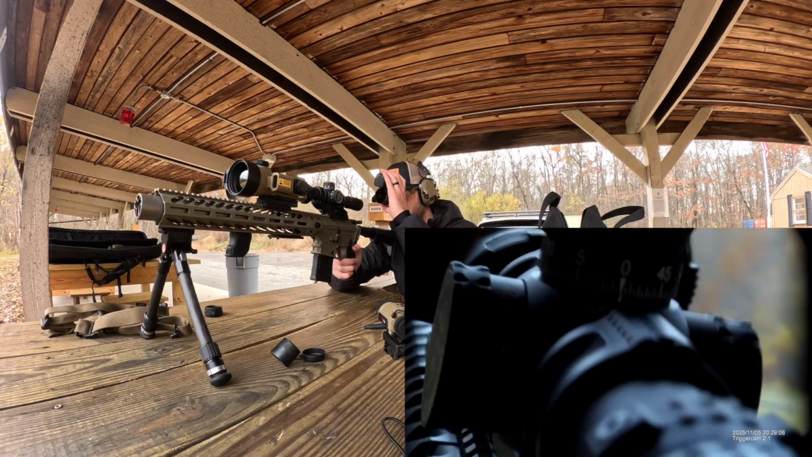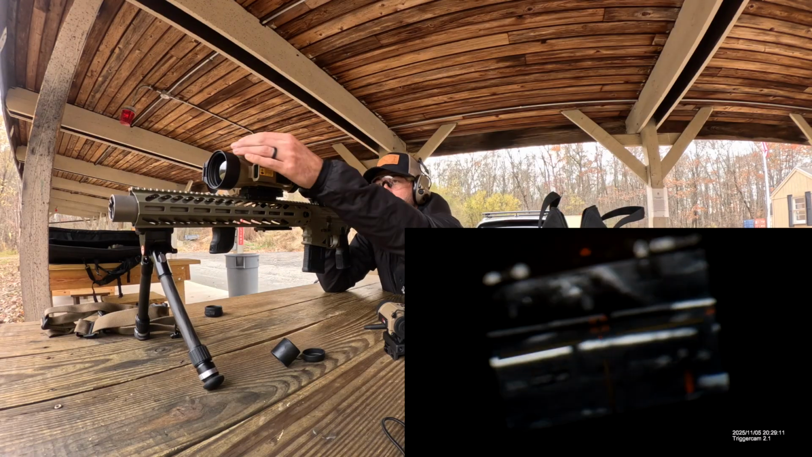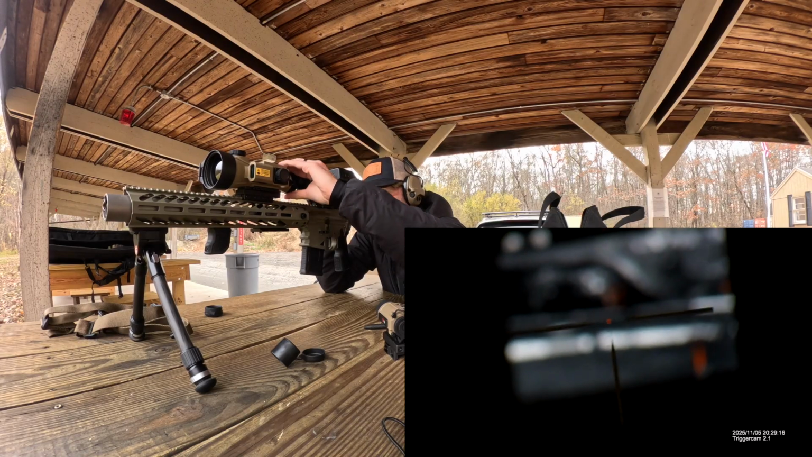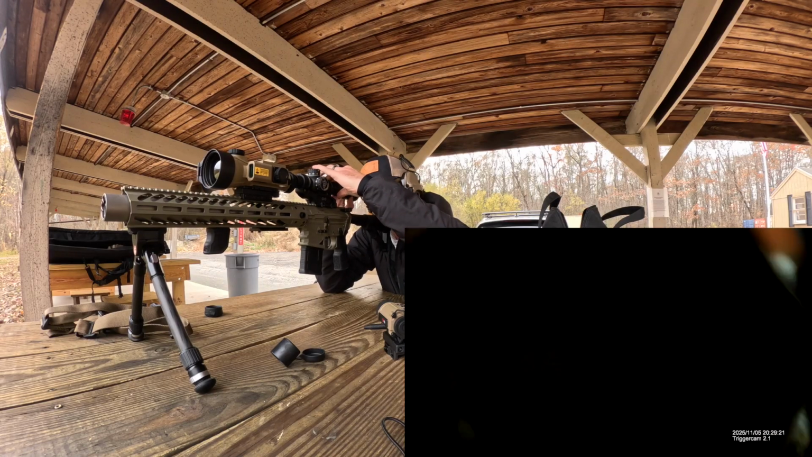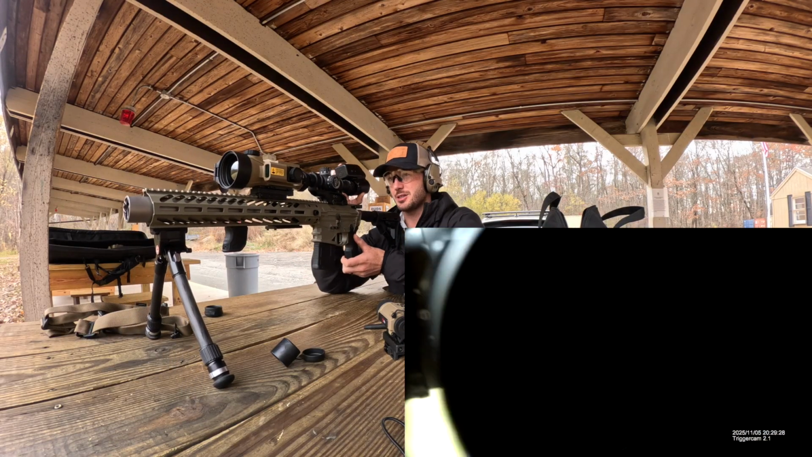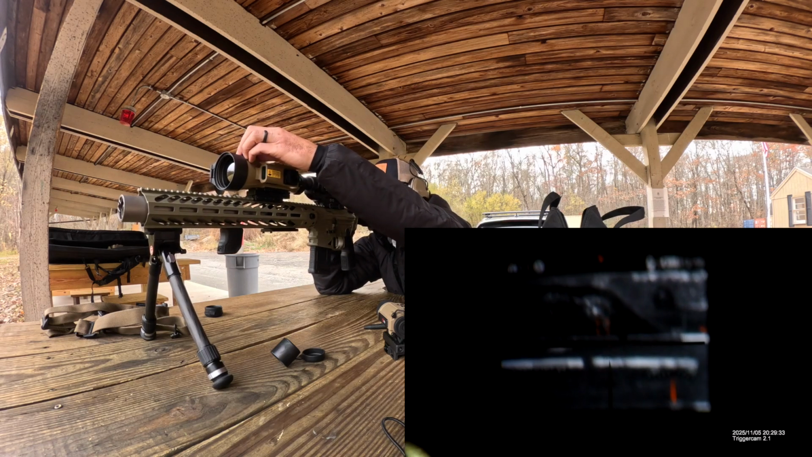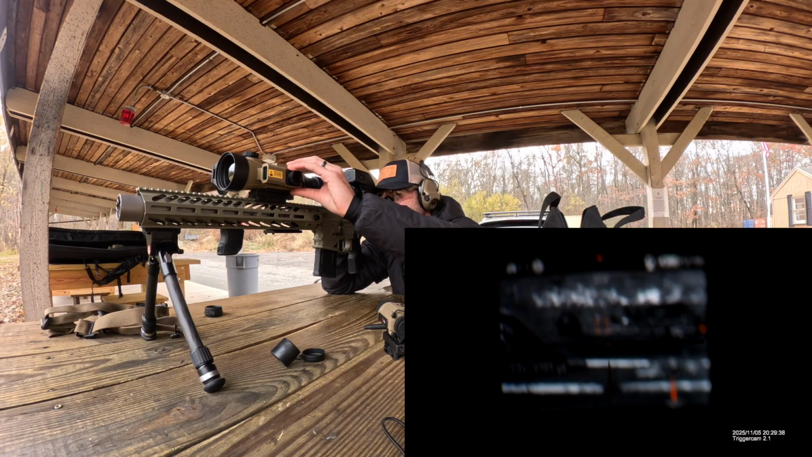Alright, got the trigger cam working again. So okay, we were able to get this dialed in a little bit better here. So we can zoom in on the picture. It's a little blurry, so this seems to be a good. So I'm up to 2x magnification, and I can see my whole window. And then if I hit range, 202 yards.